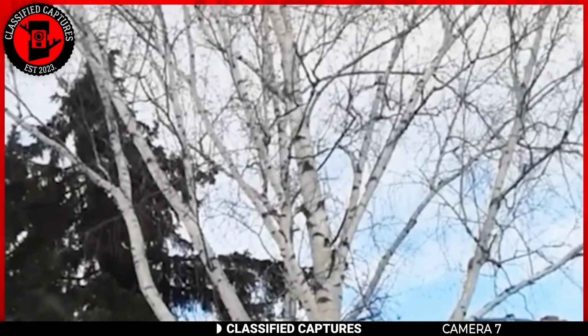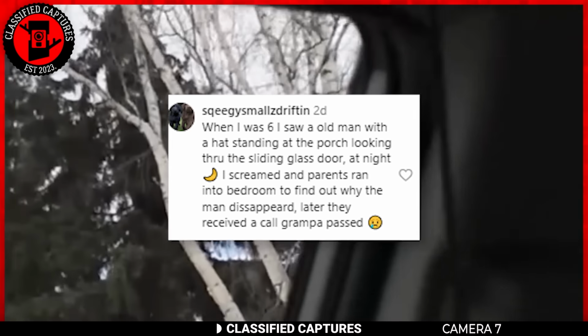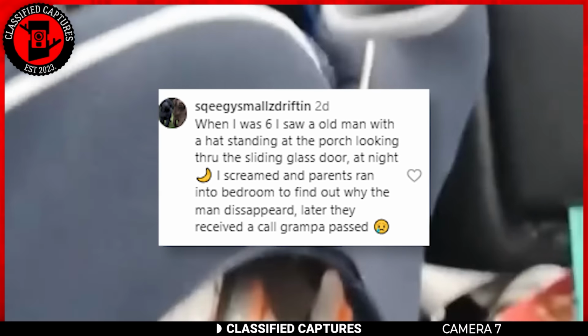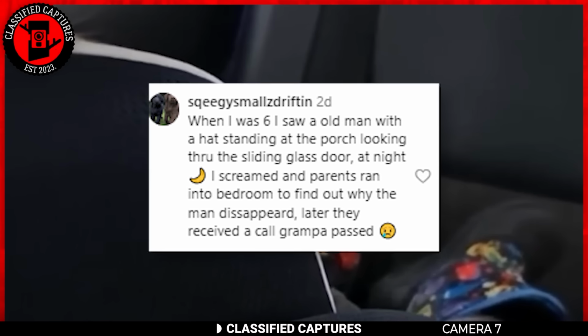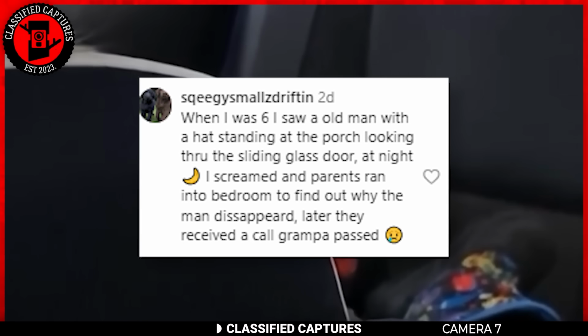Another also shared her own experiences as a child. "When I was 6, I saw an old man with a hat standing on the porch looking through the sliding glass door. At night, I screamed and my parents ran into the bedroom to find out why the man disappeared. Later, they received a call that Grandpa passed."